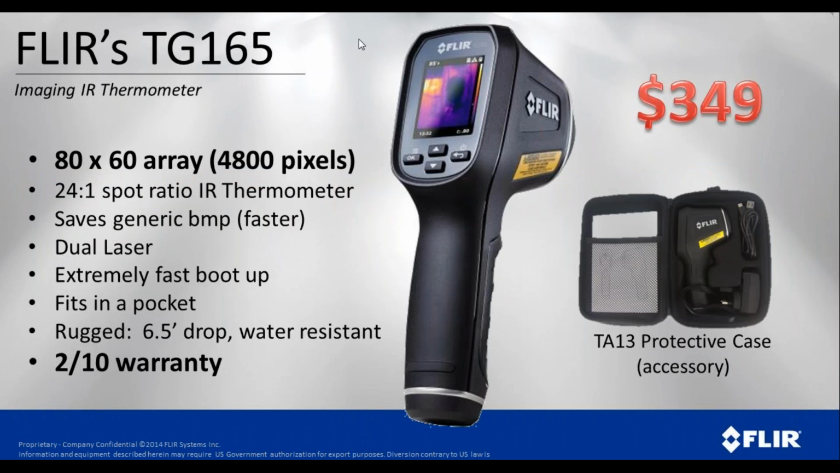We talked about this earlier, the TG165, kind of our entry-level camera, is $349. It has a 24:1 spot ratio. We can save these images, we can download them. To turn it on, it boots up and is ready to go in just a couple of seconds. It fits in your pocket, and if for some reason you drop it, it is designed to be dropped and withstand a drop of up to 6.5 feet. It is water resistant if you're in a damp or wet environment, and of course it has a great warranty, 2 years on the entire device and 10 years on the detector, that Lepton sensor that we saw earlier.